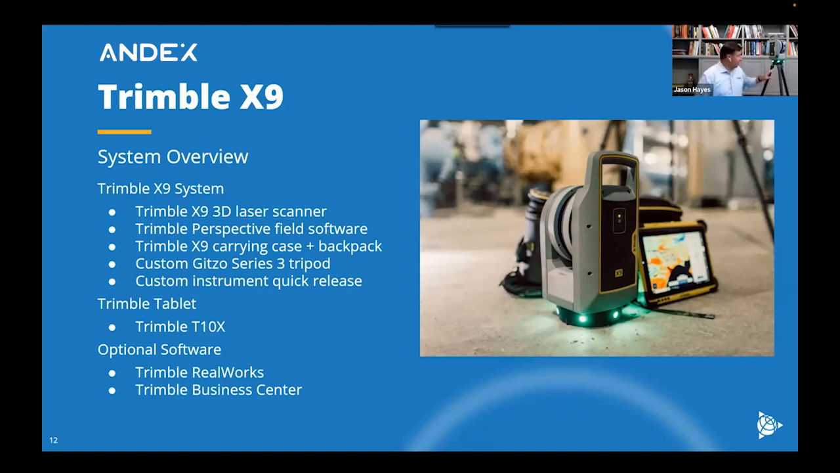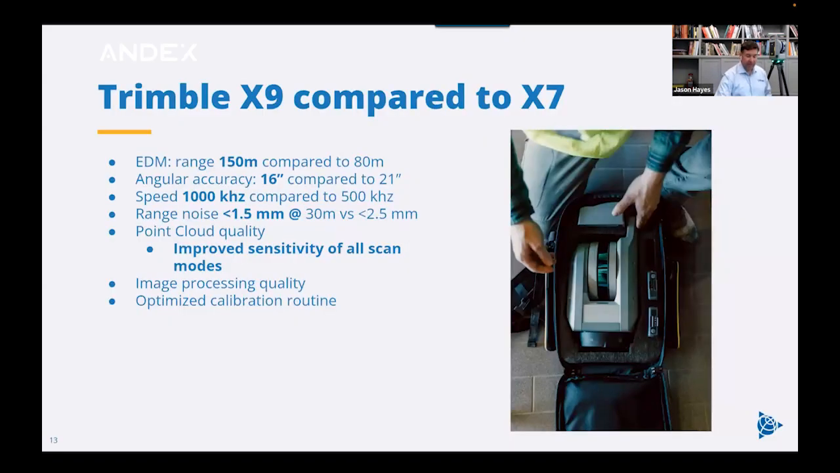And of course, there's also a quick release. I don't have it on this instrument, but there is a quick release. You just pull the lever, take the instrument off very quickly. Now, in addition, you can get the Trimble T10X tablet to run the Trimble Perspective software, a very ruggedized field computer, and very, very good with processing the data on there live while you're in the field. And then, of course, in the office, you can use Trimble RealWorks or Trimble Business Center. We'll talk about those a little bit later.